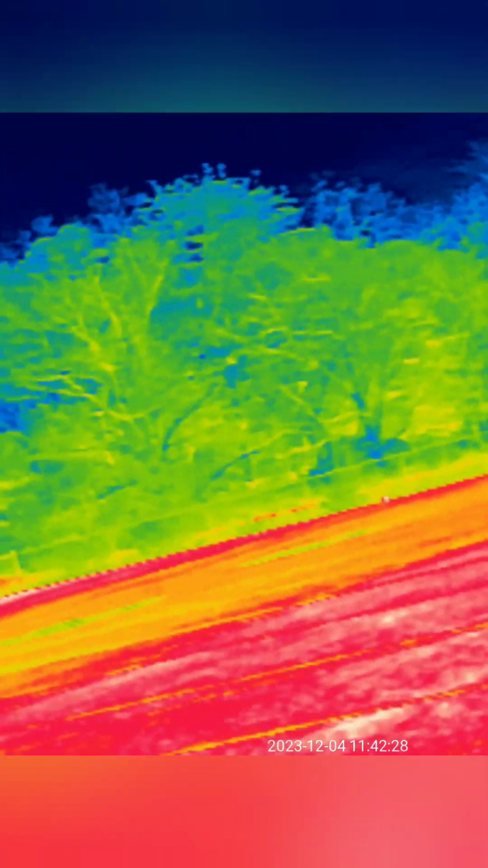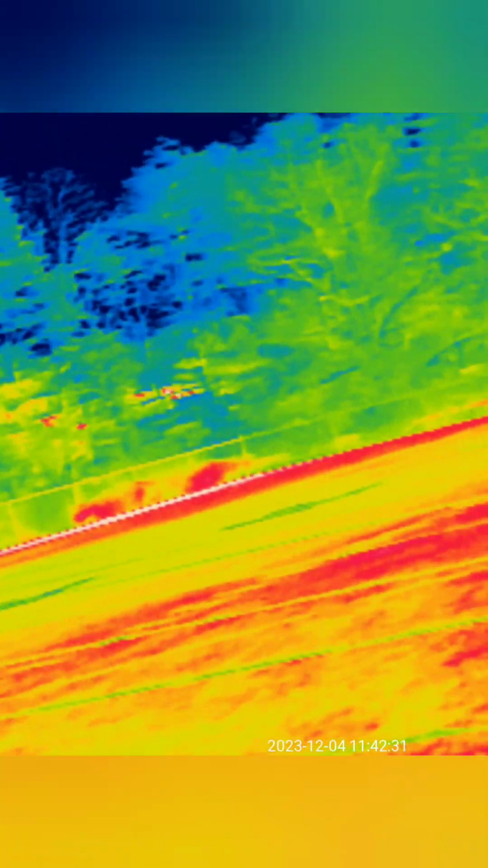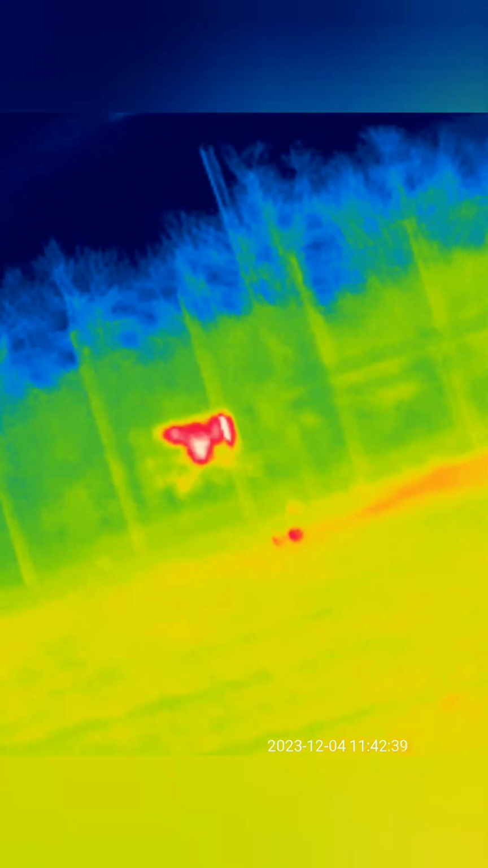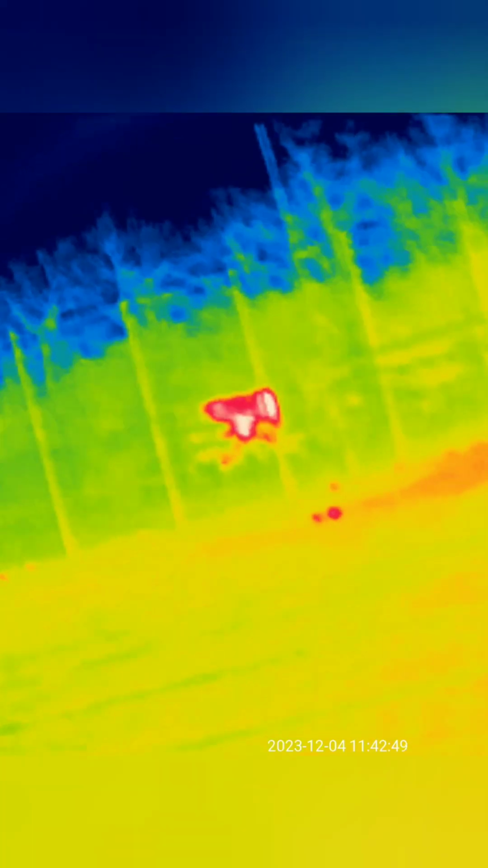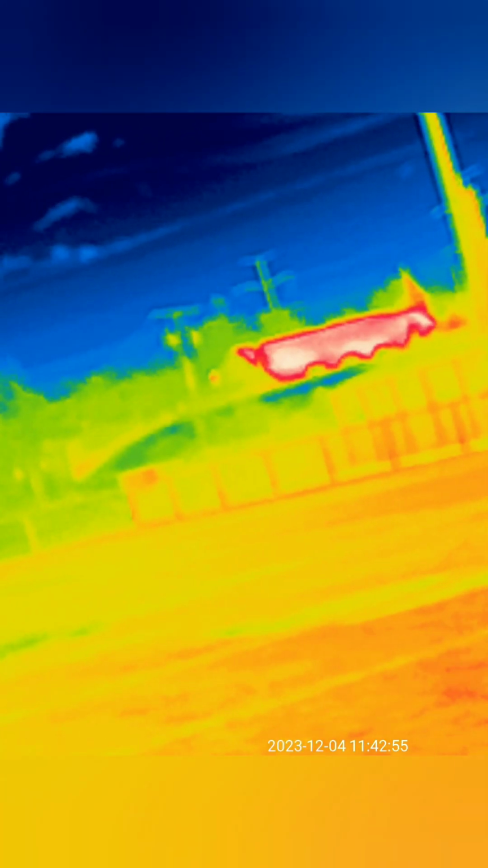And is there a house back there? Where's that house? Oh, that red blotch is a house. Probably see it with a different, maybe a different filter. No, predator mode is like best during the day. What's that? That is some other building that's very, very far away. I would have to say like 300 yards as well.